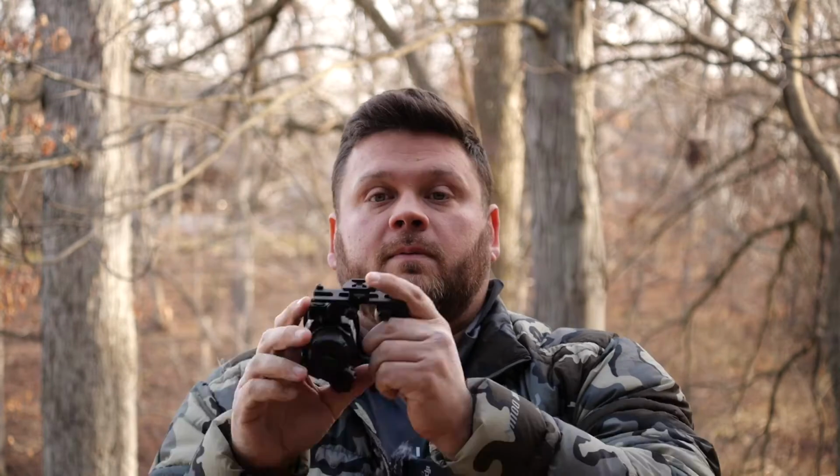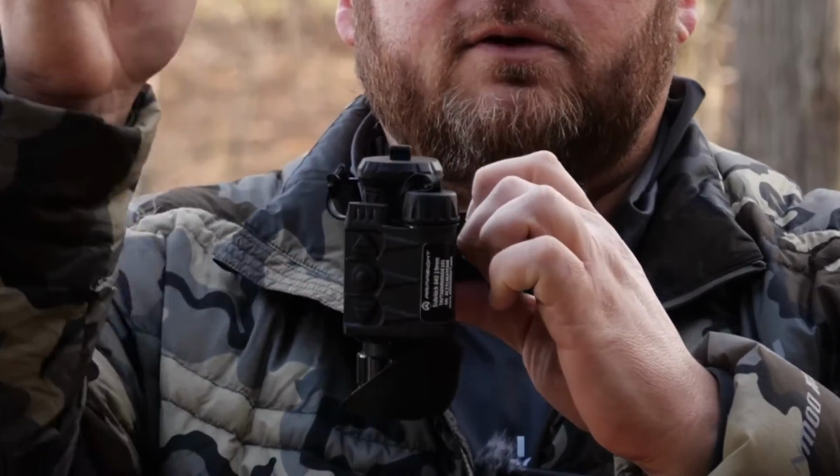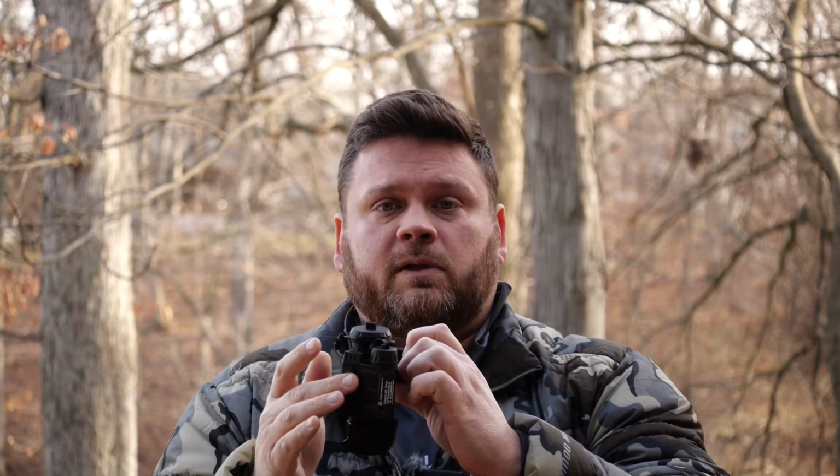Big advantage. Middle button is a menu. Pretty easy to slice through. Straightforward. The button furthest away from me is the zoom. I tap it, it zooms. Freaking makes sense. Awesome. Love it. It goes 2x, 4x, and 8x, I believe, and then back down to your normal range. So that's really, really a good feature.